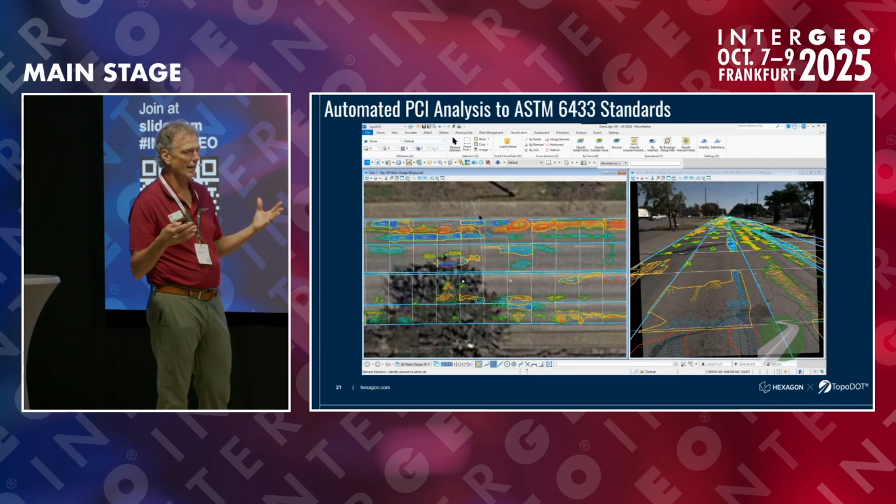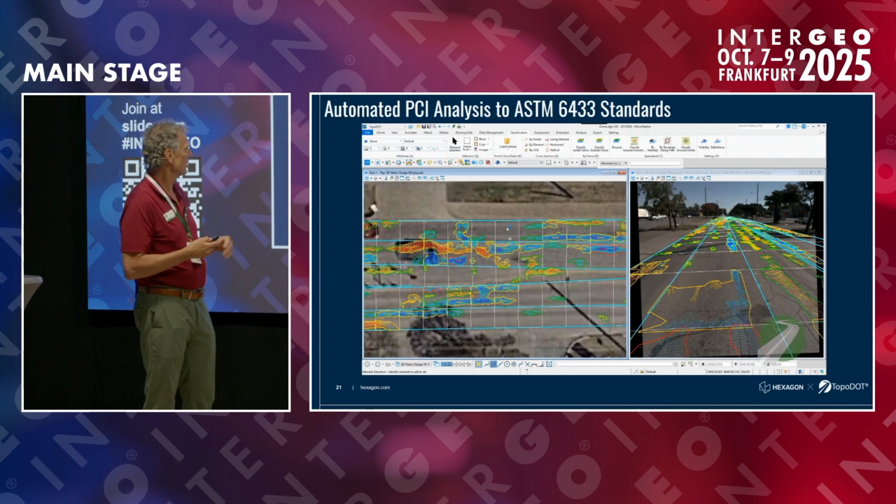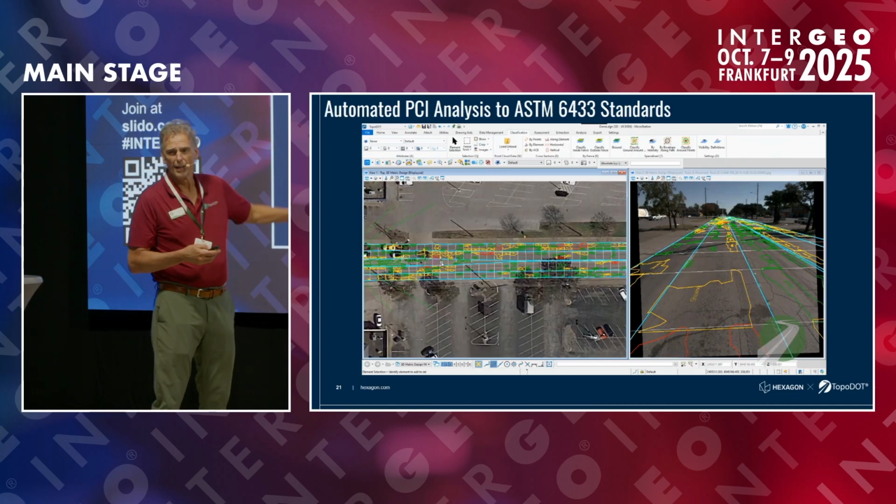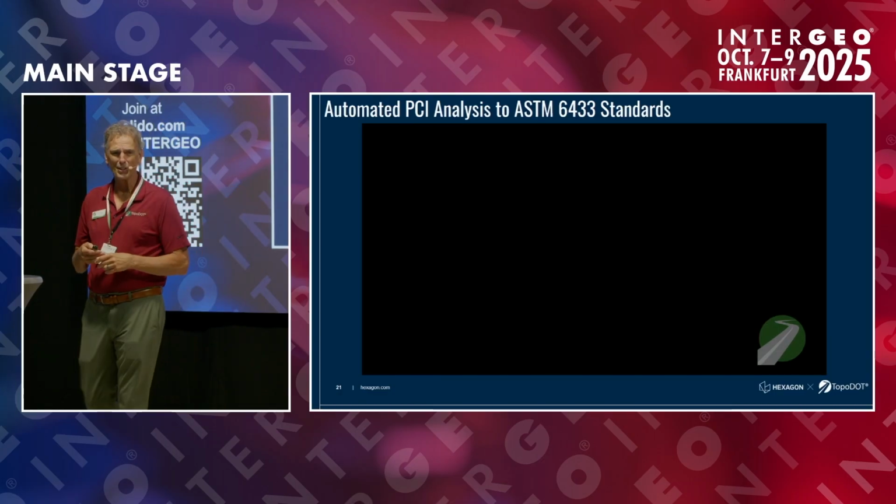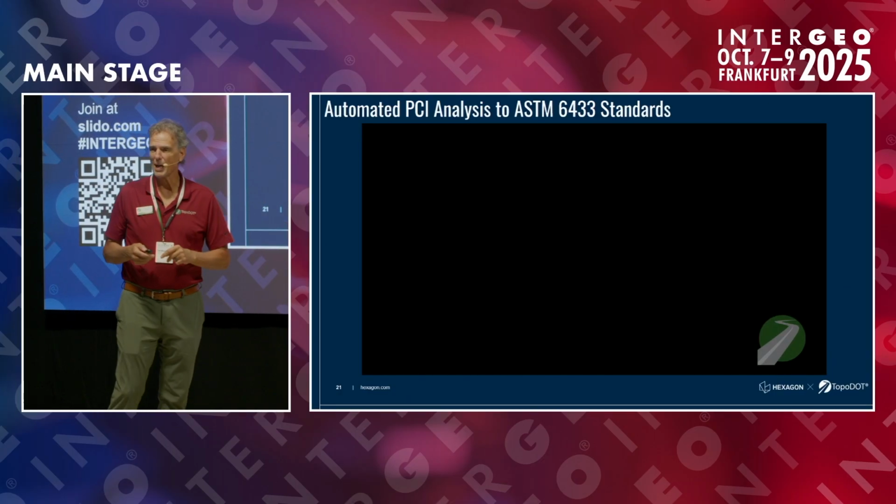There are quite a few characteristics. There are quite a few types of pavement. These are very nice streets in the U.S. We're very proud of them. There's a lot of them like that, so it's really good. So anyway, that can be done automatically.